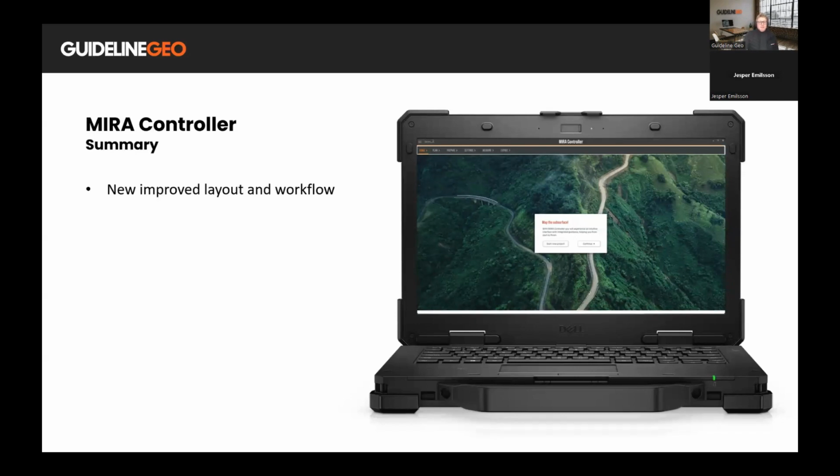So a short summary of what we have done in MIRA Controller. We will look at this in some greater detail a bit later in the presentation. We have a short movie that we would like to show you, where we give you a run through from the planning of a survey to actual measurements and into the post-processing part. And this will be handled there as well. But I wanted to take this opportunity to give you some insight into what we have done.